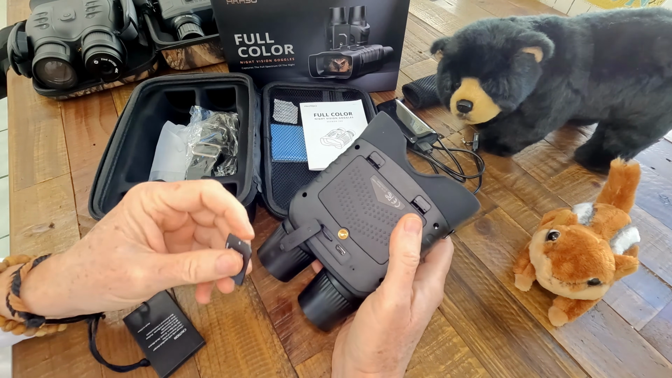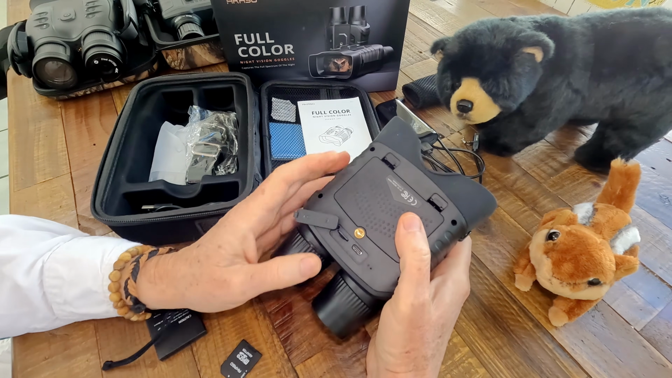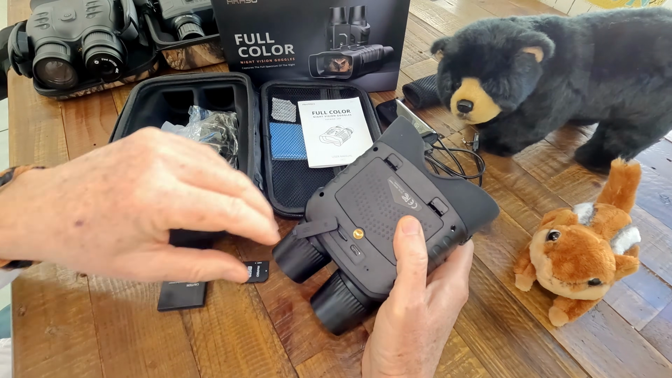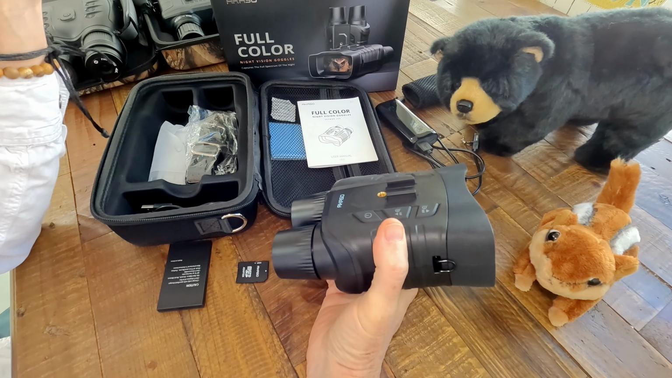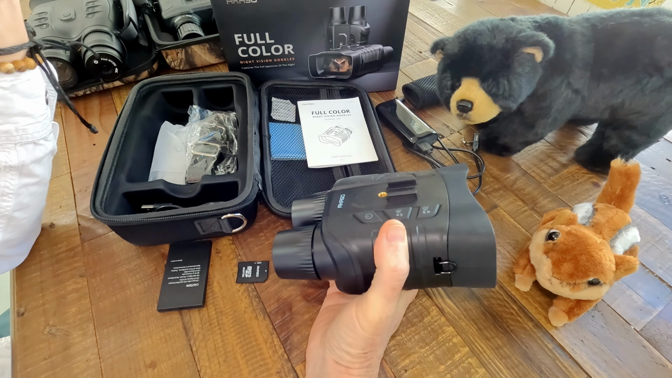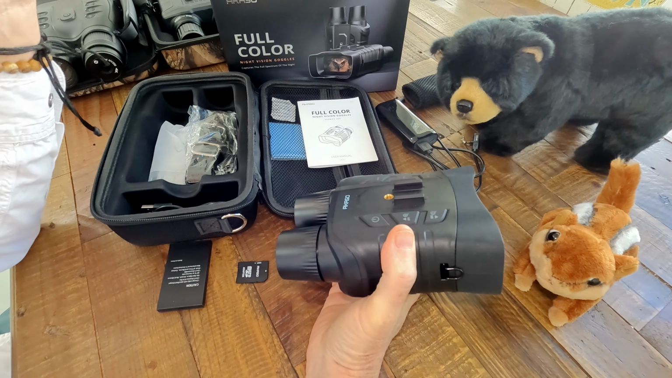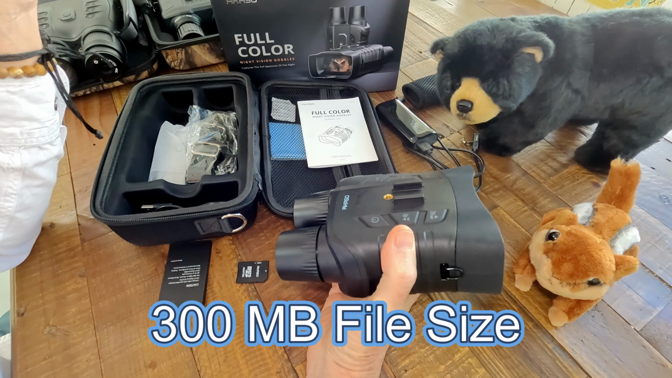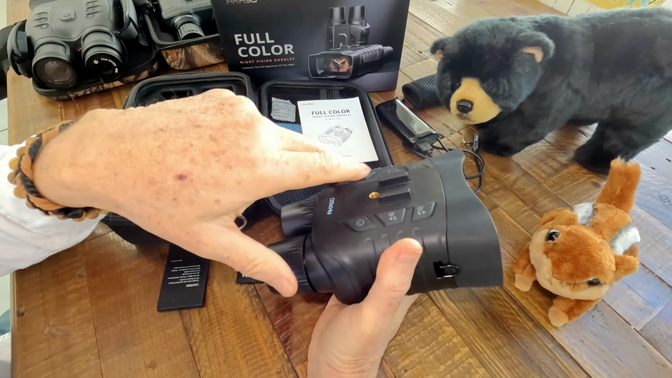It also comes with a 64 gigabyte micro SD card, and it'll hold up to a 512 gigabyte micro SD card. So it's nice that they include a 64 gigabyte. Now this will take pictures and videos and 4K videos, especially in the IR mode. You have pretty high bitrate videos, which means the videos are fairly large. For say a 2-minute video, it's somewhere around 330 megabytes or something like that. So having the ability to have a 512 gigabyte micro SD card is really nice.